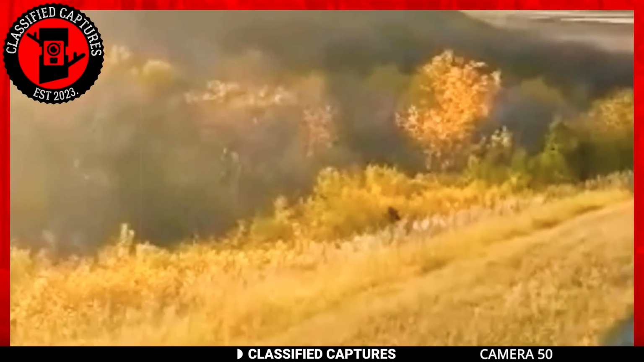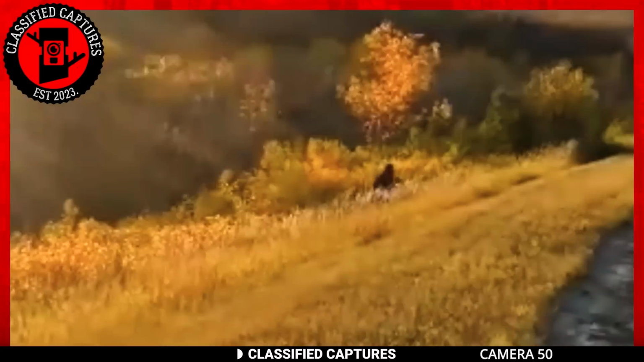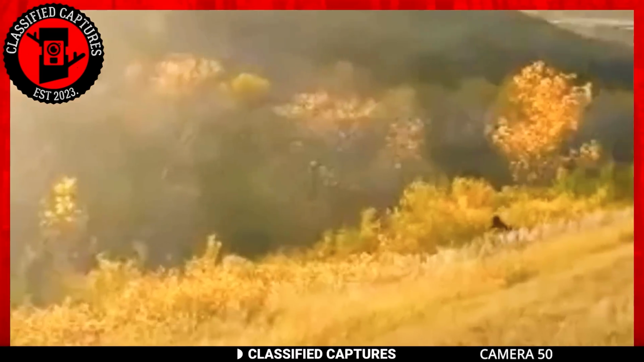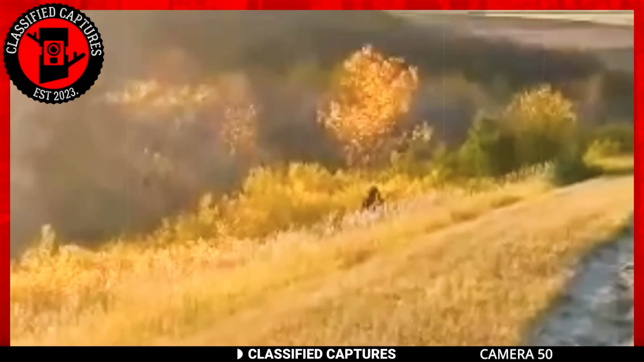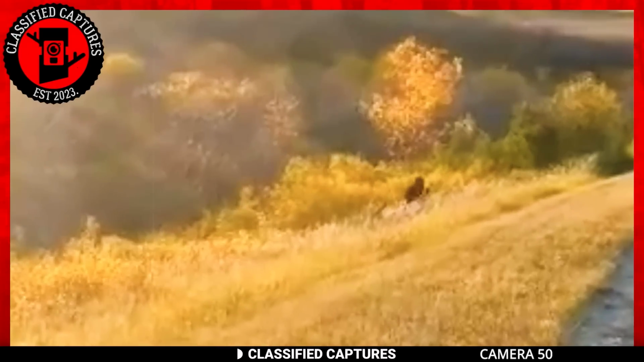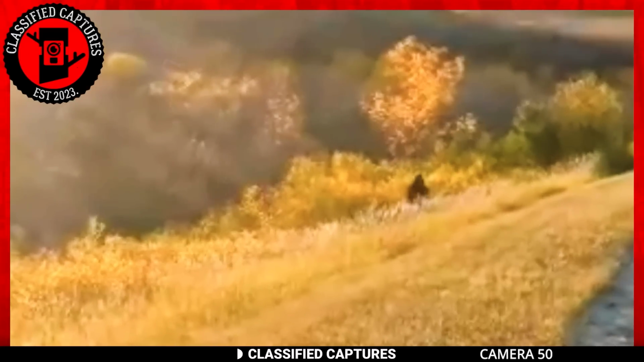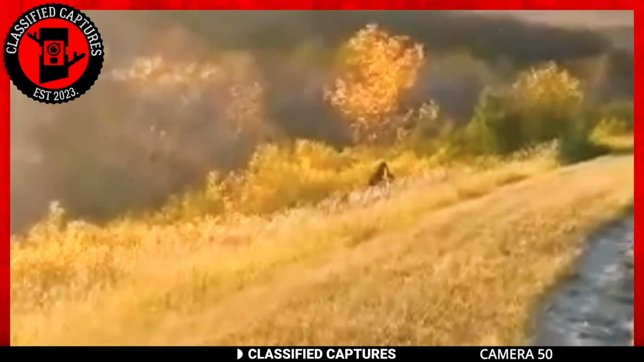In the footage, we can make out a creature walking in the distance. Since the footage was taken from afar, it's challenging to discern the details clearly. Nevertheless, the top part of the creature is visible, emphasizing its size and scale. If it were an ape, it would likely appear much smaller or perhaps not even visible from such a distance. The fact that we can see this creature from afar suggests its immense size.